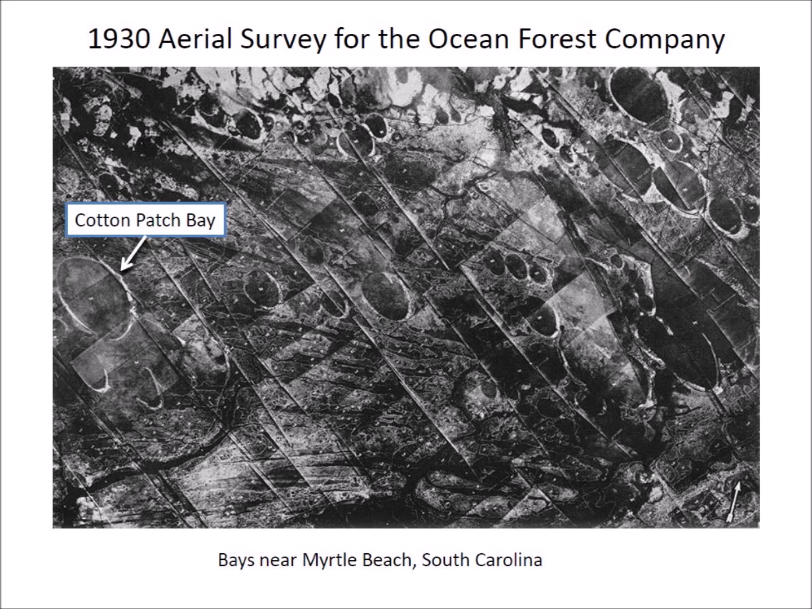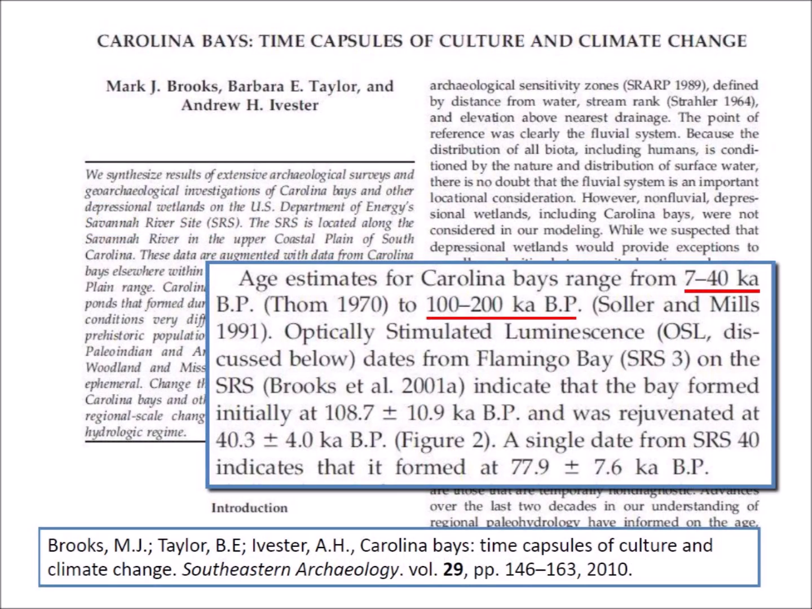The largest well-formed Carolina Bay to the far left, called Cotton Patch Bay, is 1,920 meters long or 1.2 miles long. Using optically stimulated luminescence and other dating methods, researchers have estimated that the Carolina Bays formed from 7,000 to 200,000 years before the present.